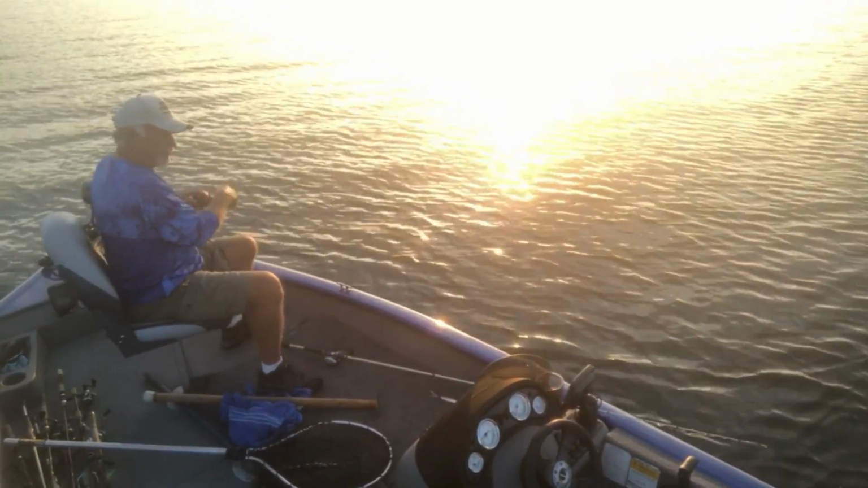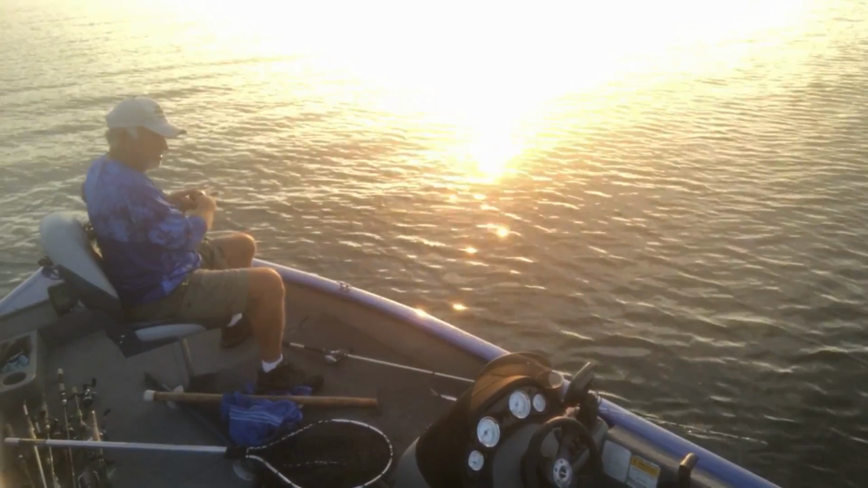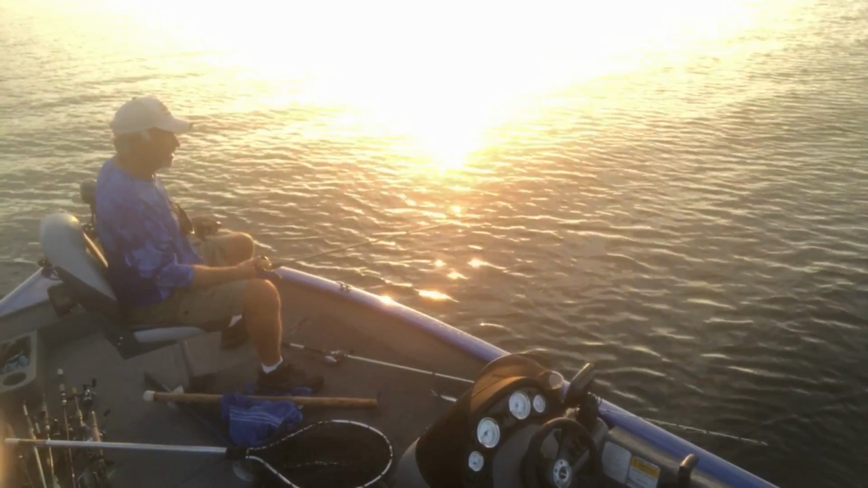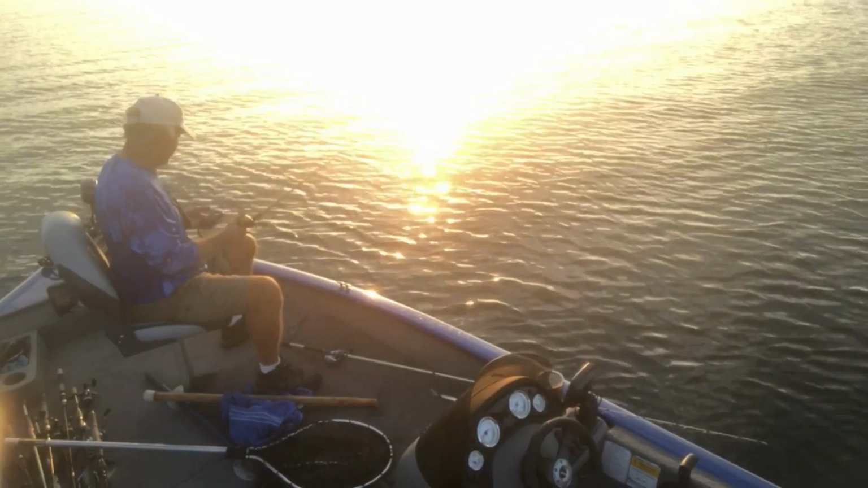We got to find another batch of fish. We done got off of them. I don't know if we're gonna be able to catch 5 or not. Man, it's already hot. The sun's just now coming up.